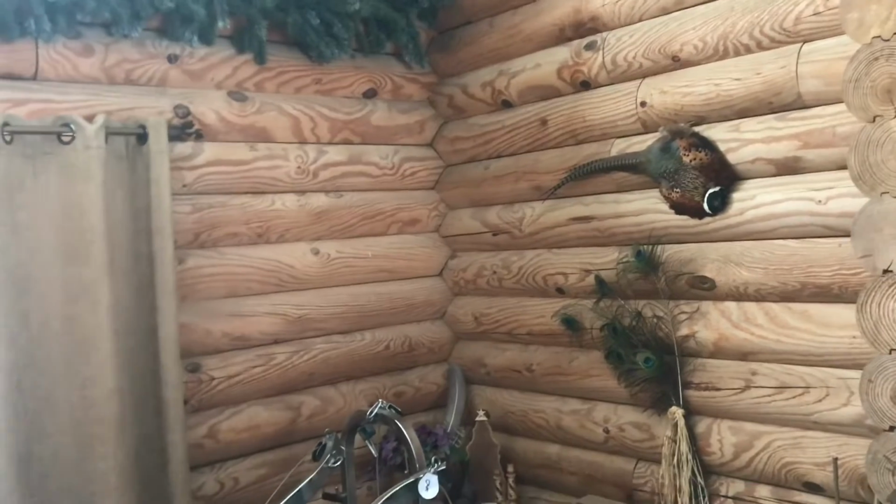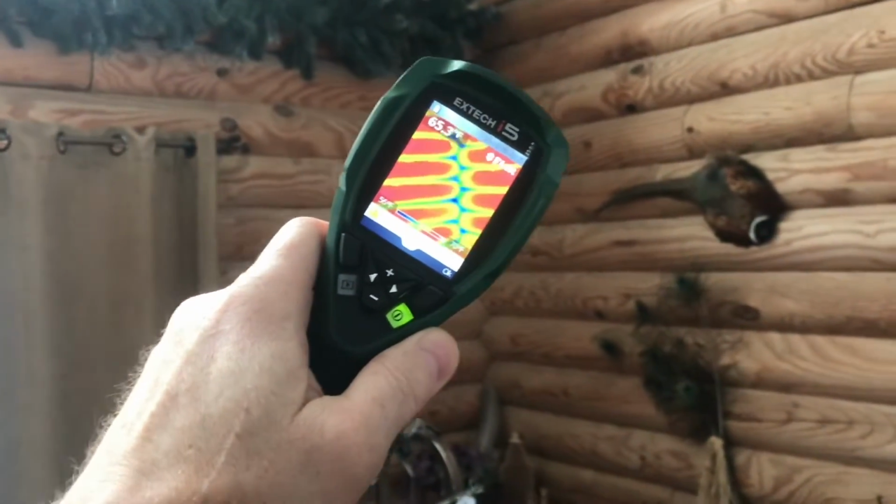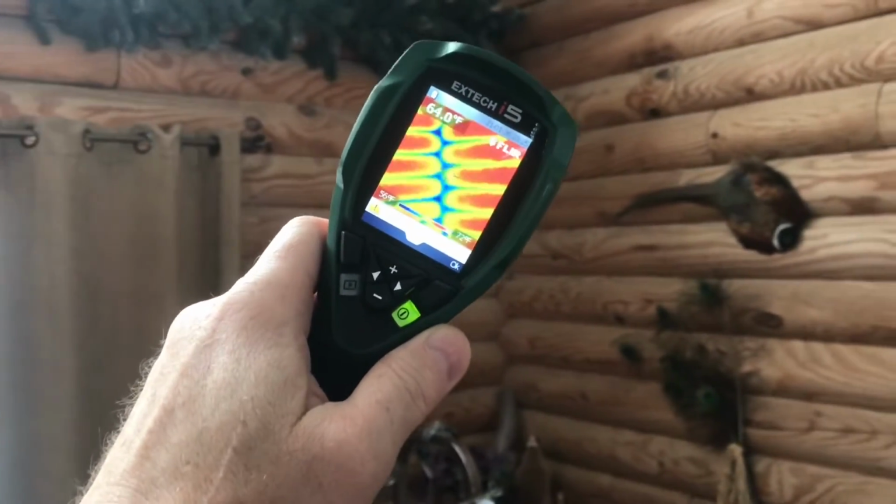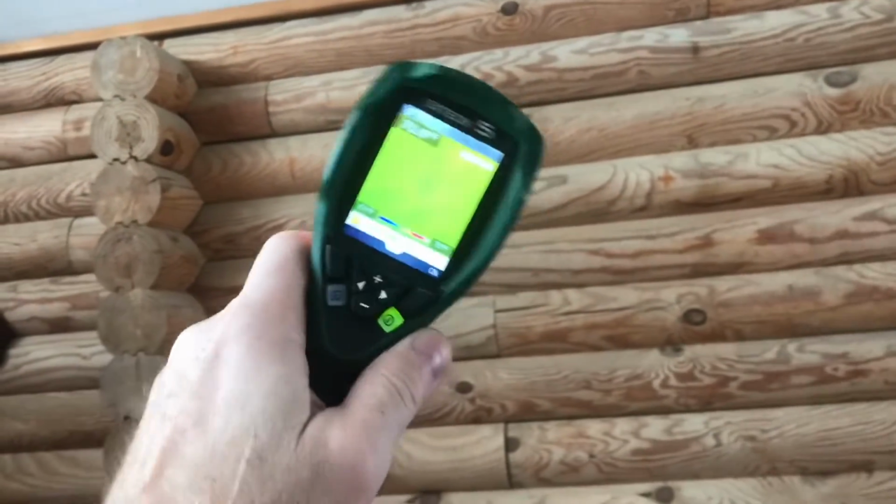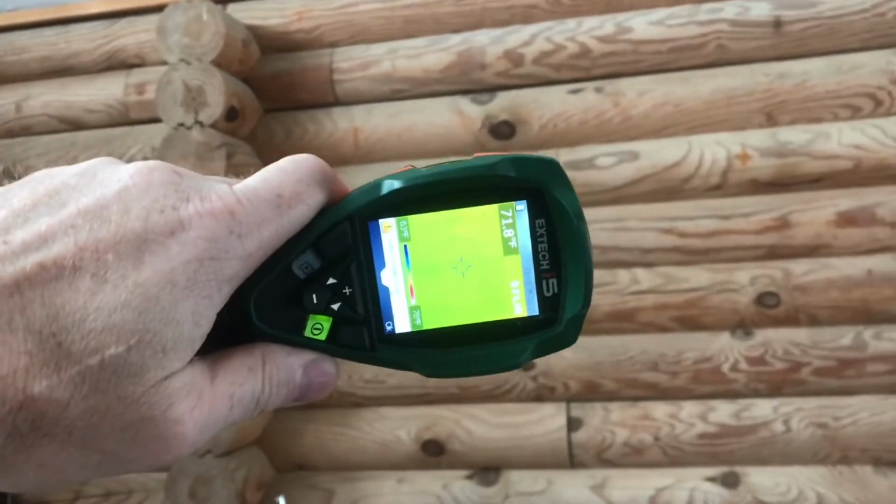This is an outside wall, so you can see the cold joints in there, and the red is the heat coming in or being retained by the logs. And if we go over to this wall, this is an inside wall. And of course, you can see it's quite a different story as far as the heat retention.